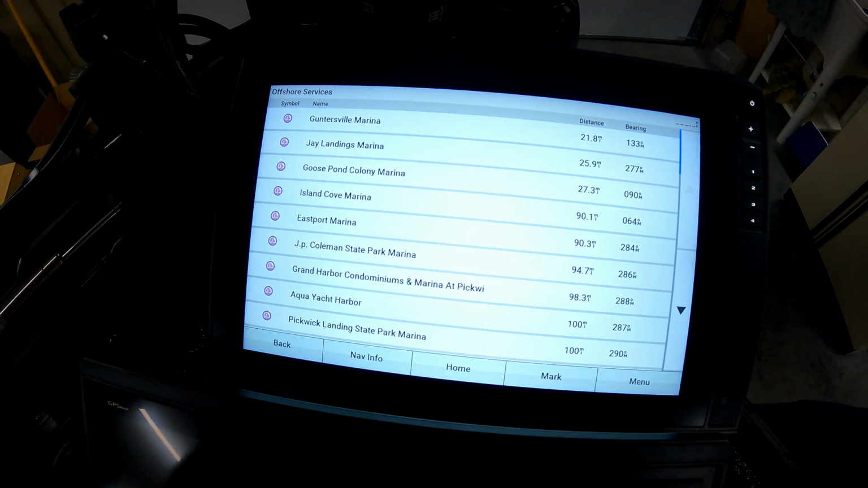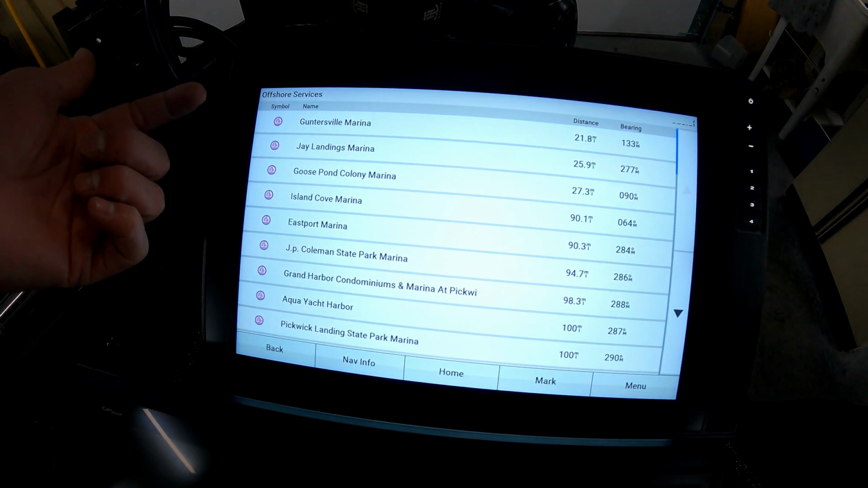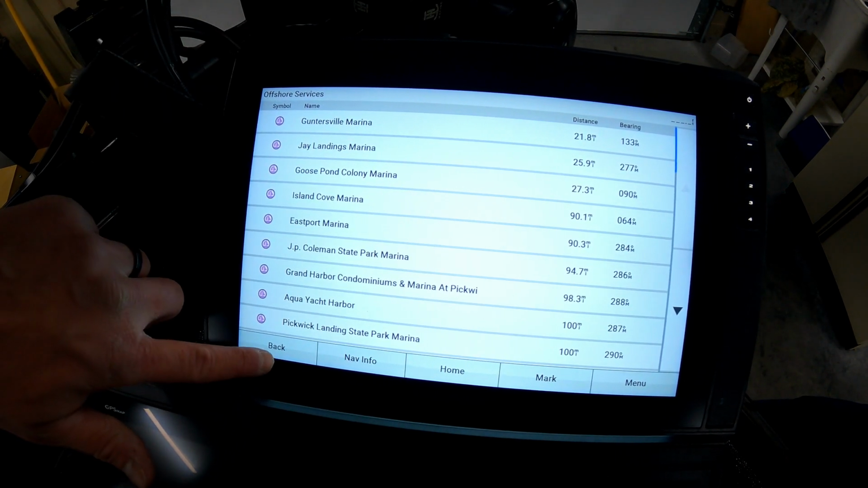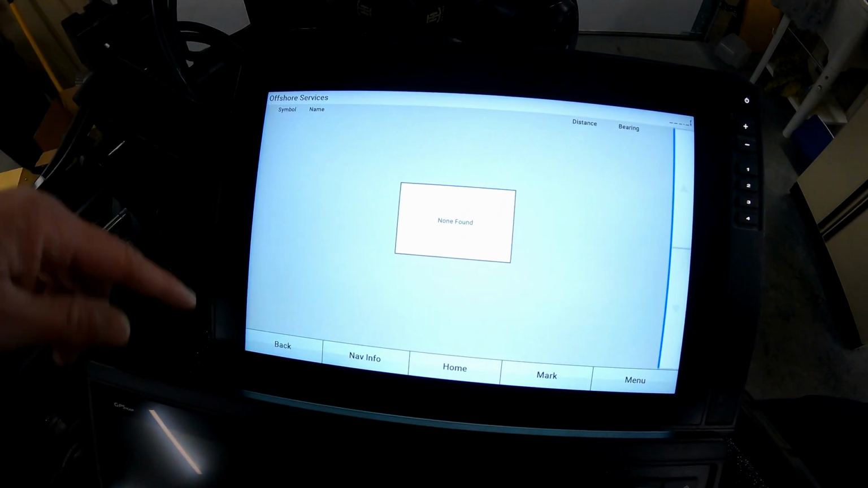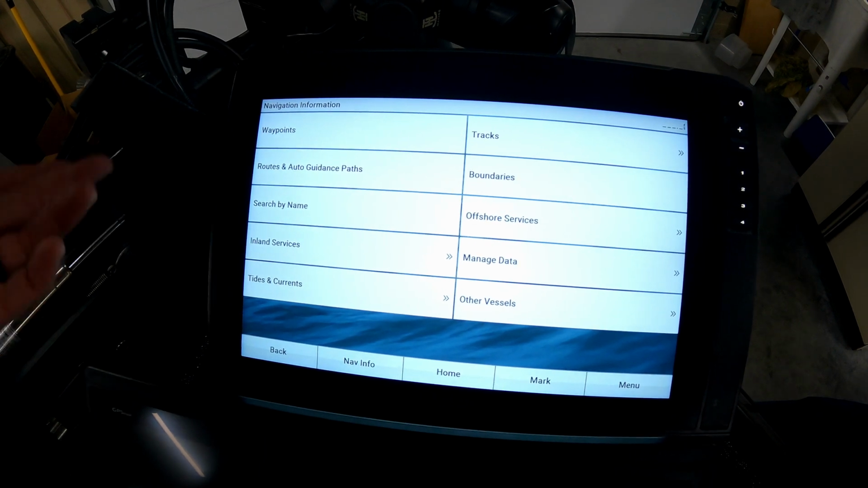So right now, the last time we had the boat out, we were on Wheeler. Blake was on Wheeler actually with my boat. And Gunnersville is the closest bathroom to where he was at. So groceries, there's no groceries anywhere close to the lake. So anyways, you can do all this stuff.